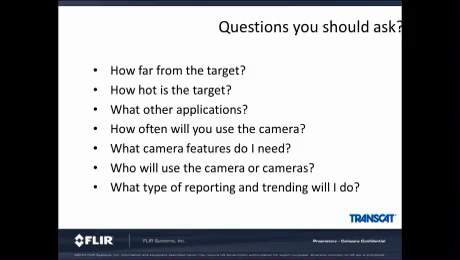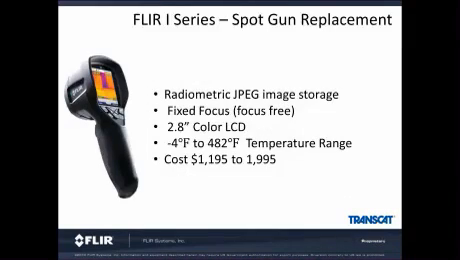So after we got all these questions answered, here are the highlights of the FLIR cameras. The first camera line is the I-Series. It's what FLIR calls the spot gun replacement camera. And all FLIR cameras have radiometric JPEG image storage. This camera has a little micro SD card in it that will allow you to store images and comes with free software to create reports.